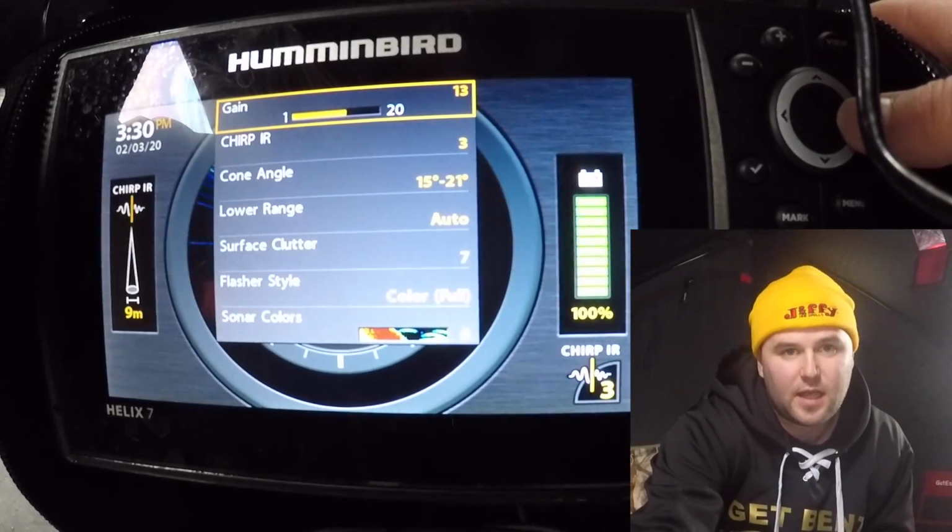So the question I get asked the most out of anything is probably my Humminbird, what kind of settings I use. A few people have trouble with interference and such. So I'm just going to walk you through some of my settings, and hopefully they help you next time you're on the water. So the first setting you have is your gain.